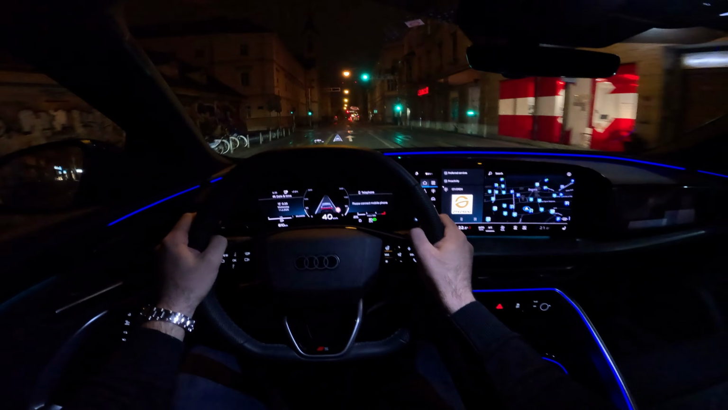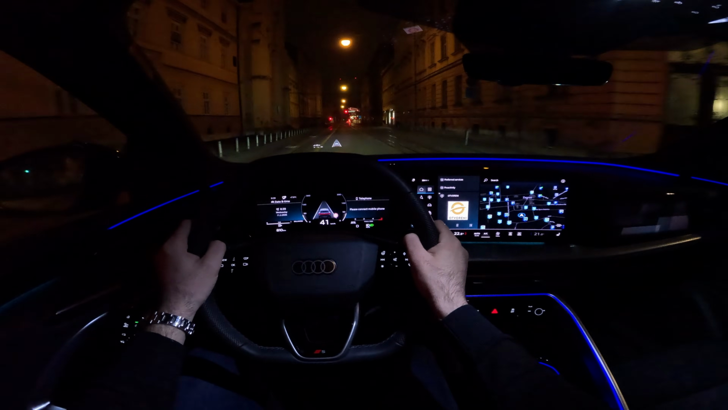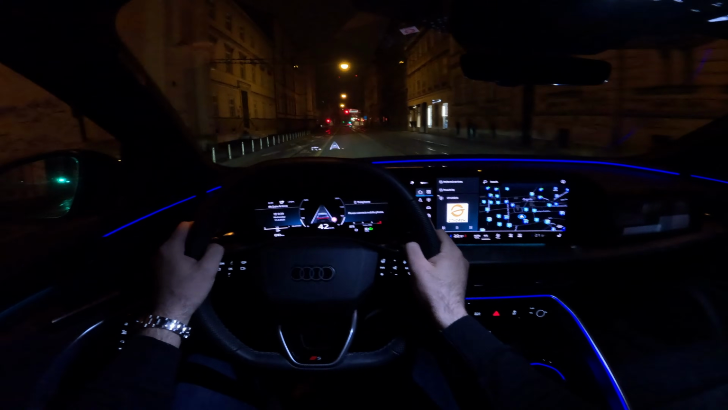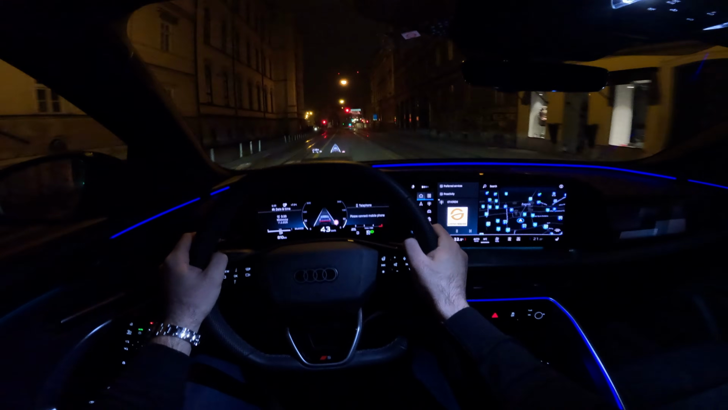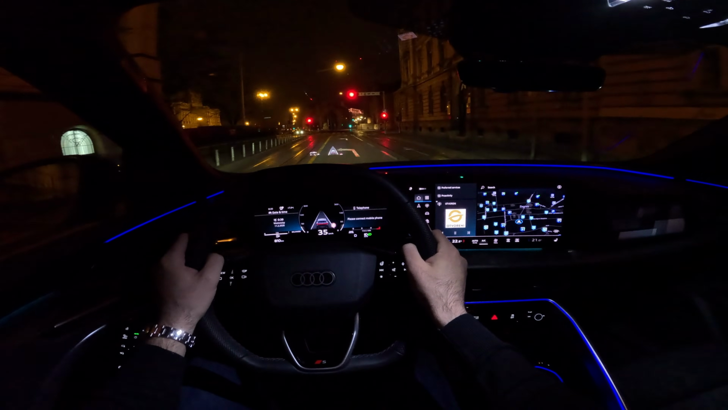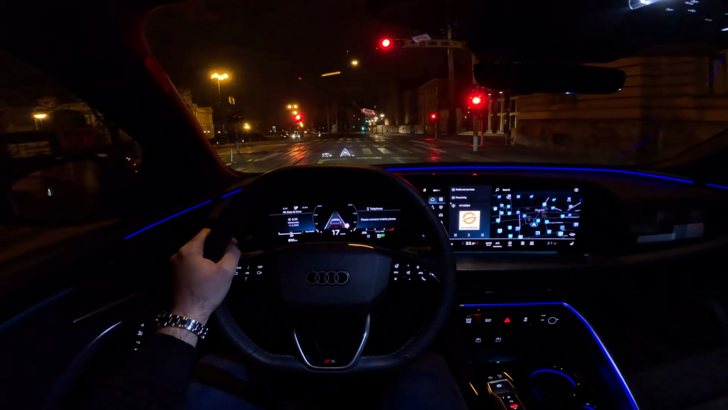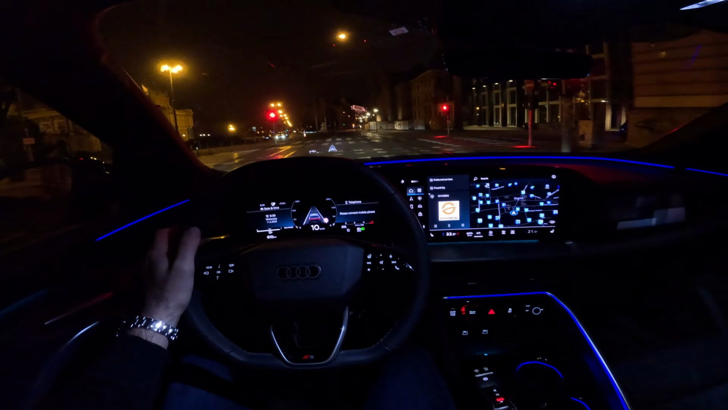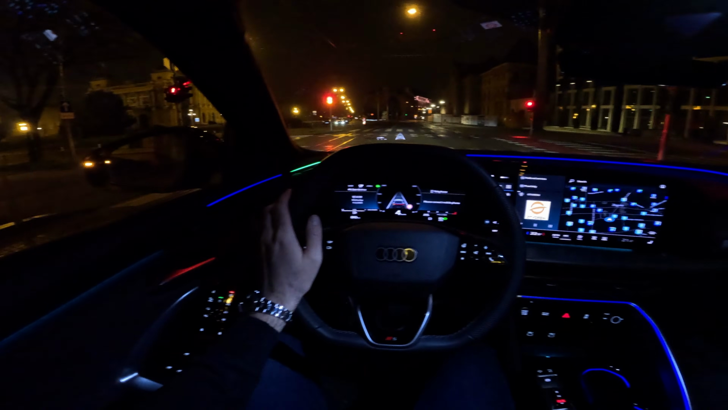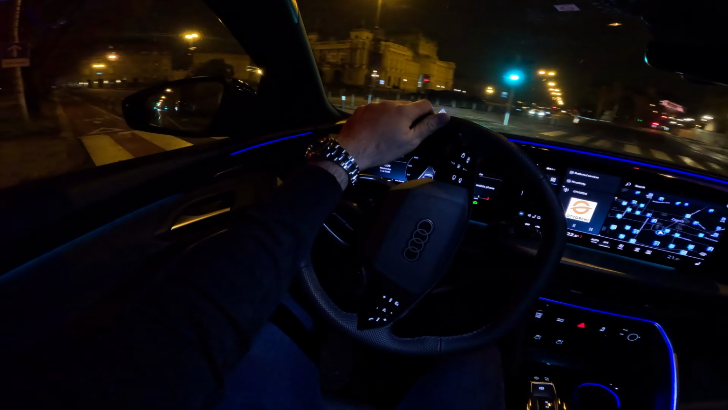When it comes to powertrains of the new Audi Q5 SPORTBACK, there's a lot to choose from. You can go for the petrol or diesel models with the mild hybrid plus technology. There are also plug-in hybrids, so the e-hybrid models from 299 horsepower to 367 horsepower, and then top of the line model is the SQ5 with the 6-cylinder petrol unit, also mild hybrid technology, 367 horsepower. So tell me in the comments what would be your choice.